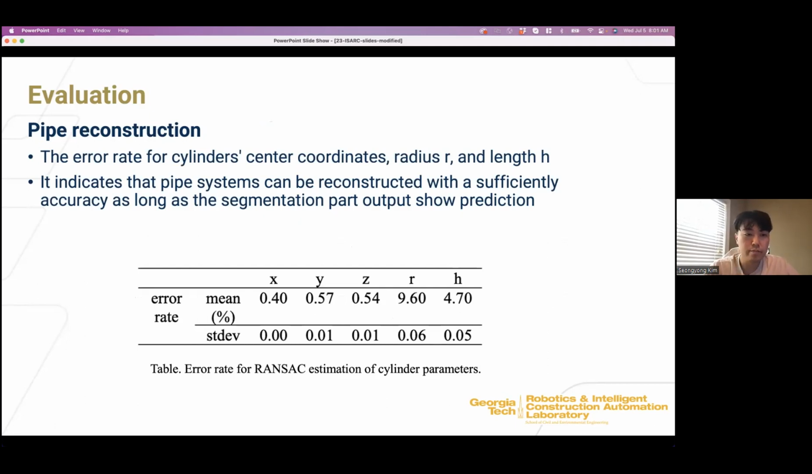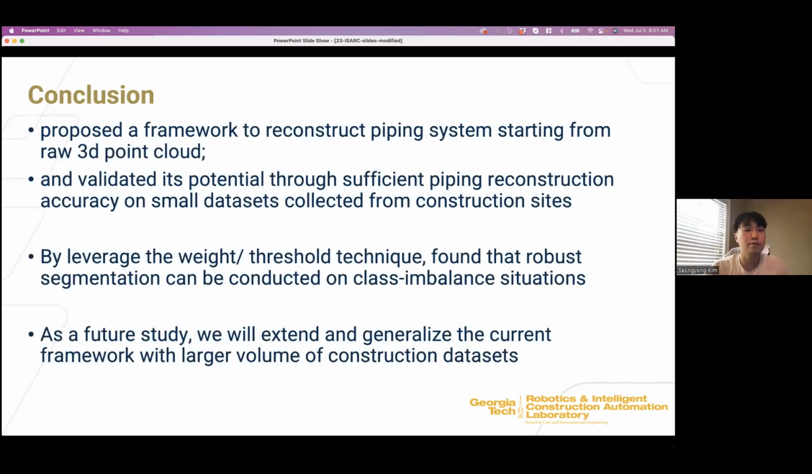And here is the conclusion for our study. We propose a framework to reconstruct the piping systems, relieving the issue of class imbalance. And as a future study, we will extend and generalize the current framework and algorithm to get a more robust performance in the construction site.